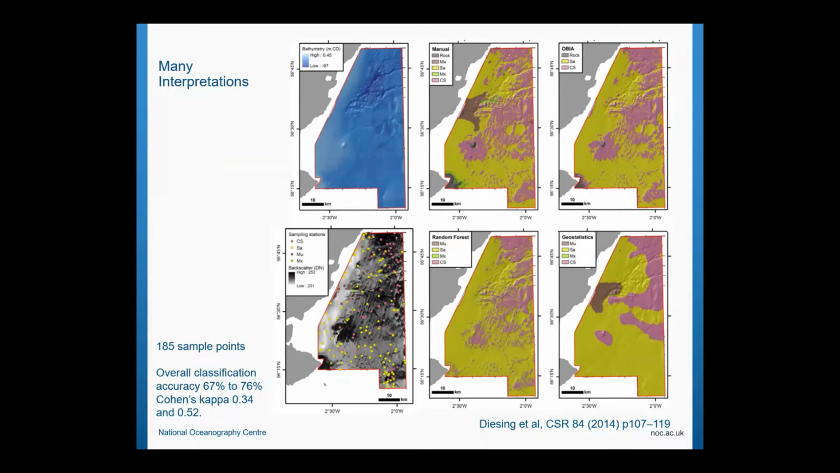Effectively, this was a paper by Marcus Teasing, who tried various different methods for doing it. And he did it the manual way. He got an expert to sit down and draw all that. It took quite a long time, we're talking about weeks of work. OBIA ran probably in about 20 minutes, I guess.